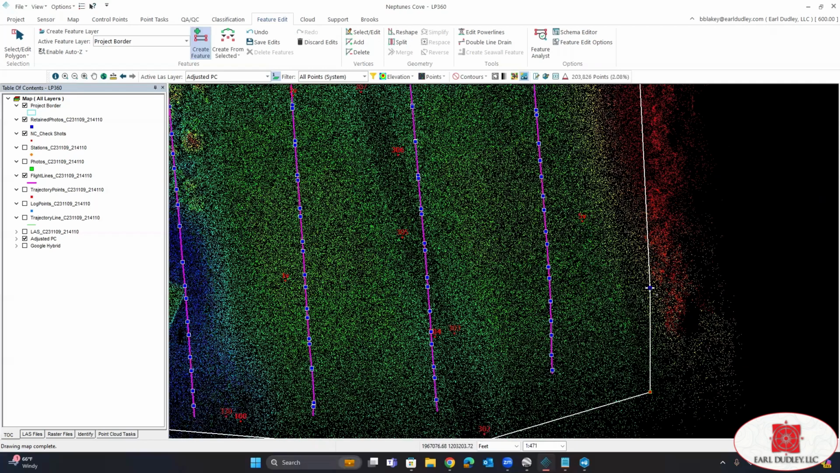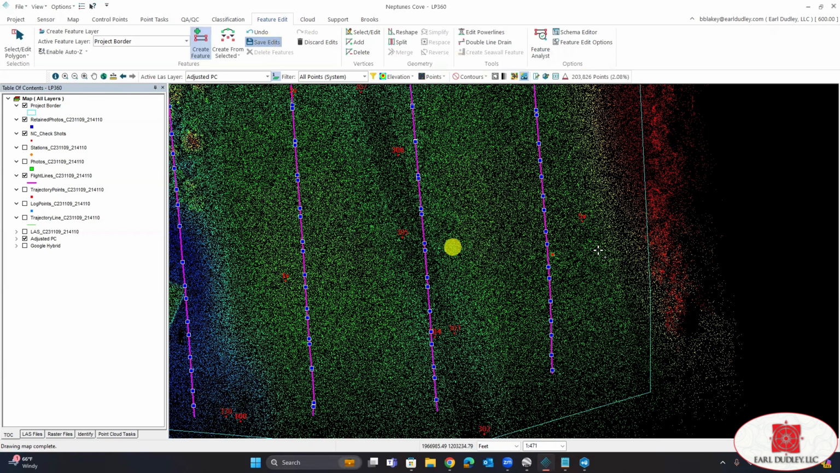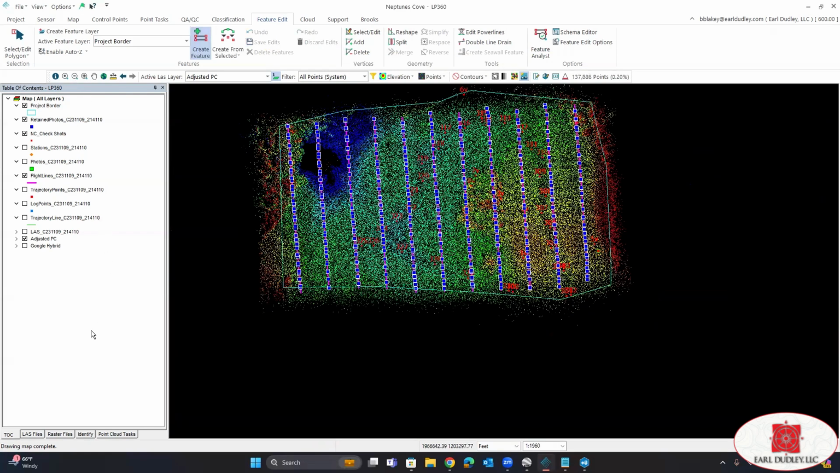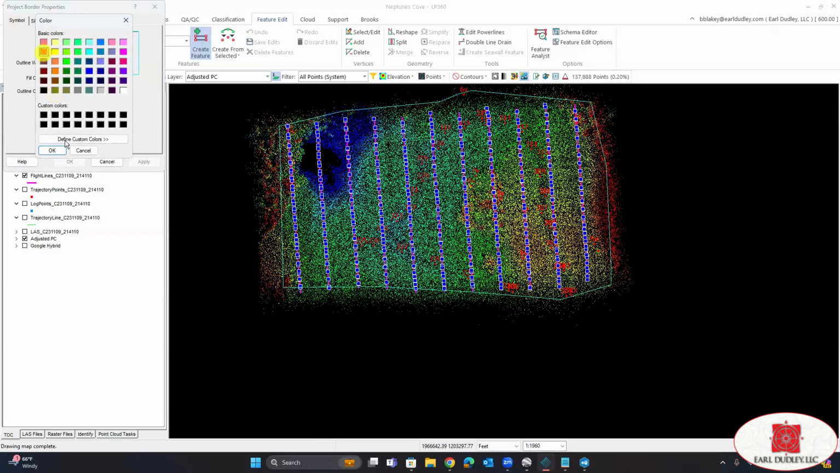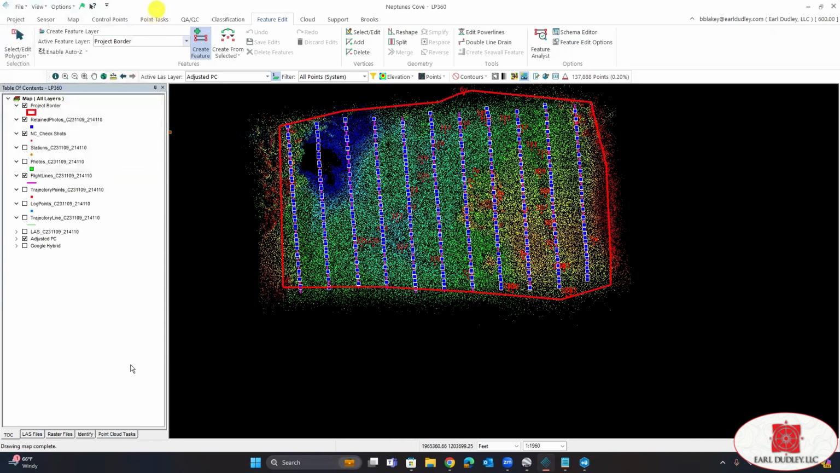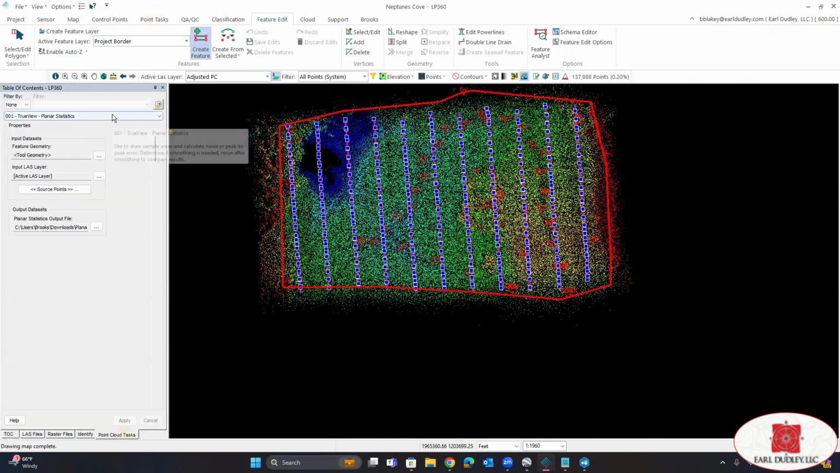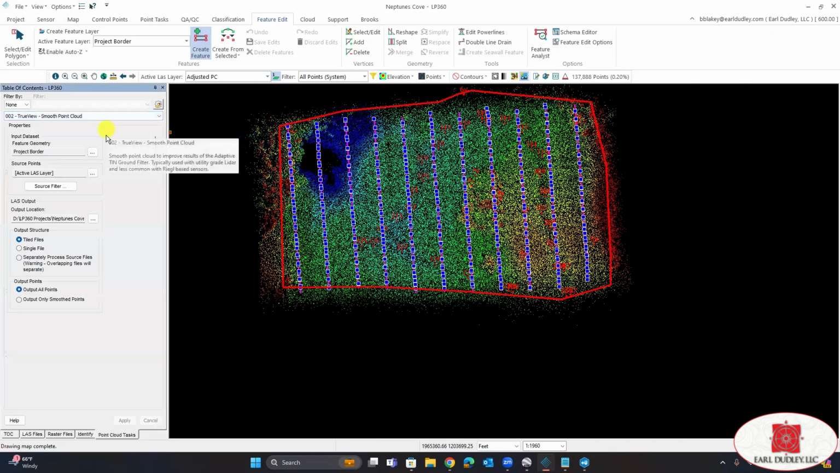Then when we're done, we'll just double click and then go up here to save edits. All right, next thing we're going to do is go back to our table of contents, click point cloud task, and then a drop down menu. We're going to select the smooth point cloud task.